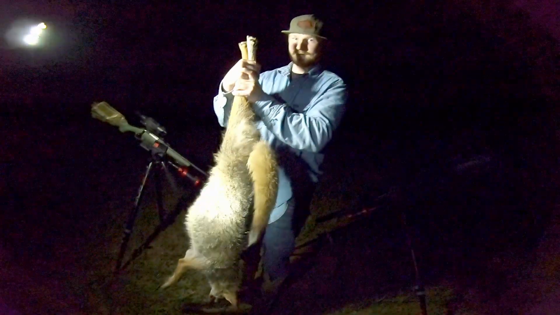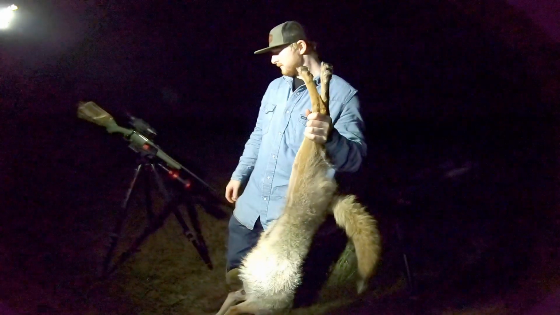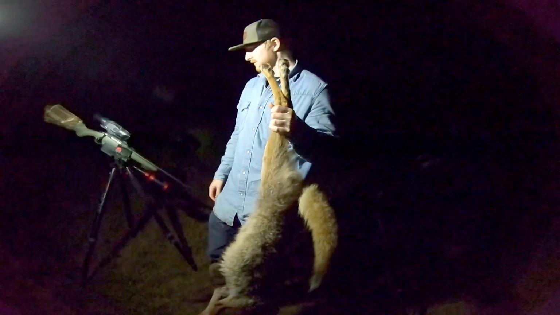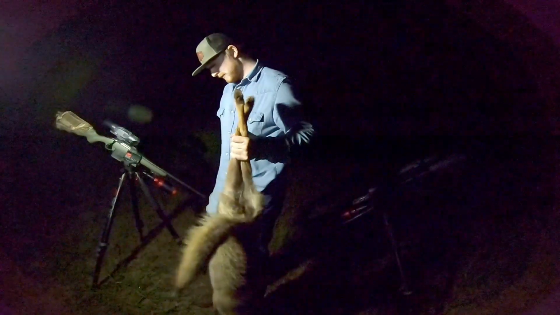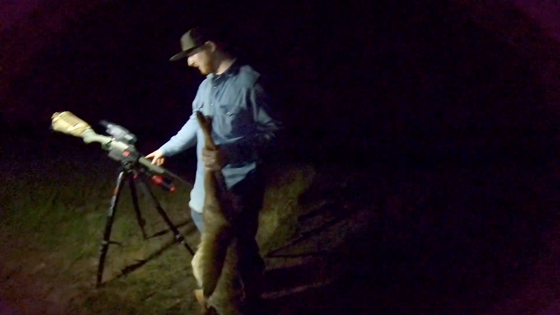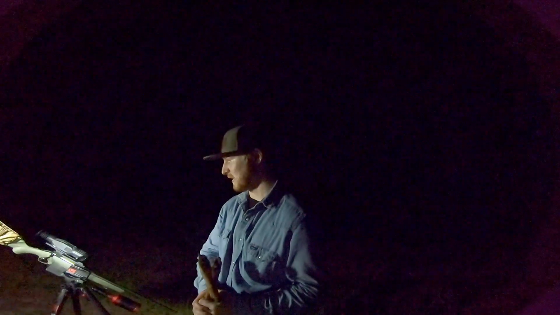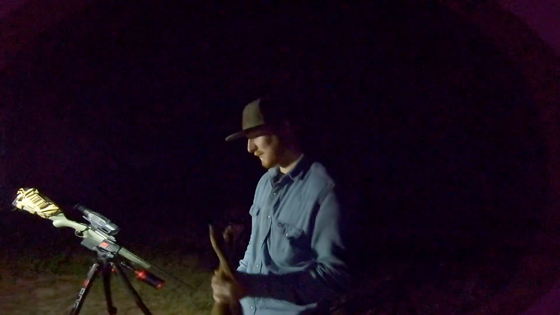Another thing too is it's not an expensive gun. You can really spend some money to get into night hunting. And to me, none of us are rich, so a budget night gun, you just can't beat it. That whole setup is about $1,400 with gun, optics, and lights and everything. So it'll kill them.